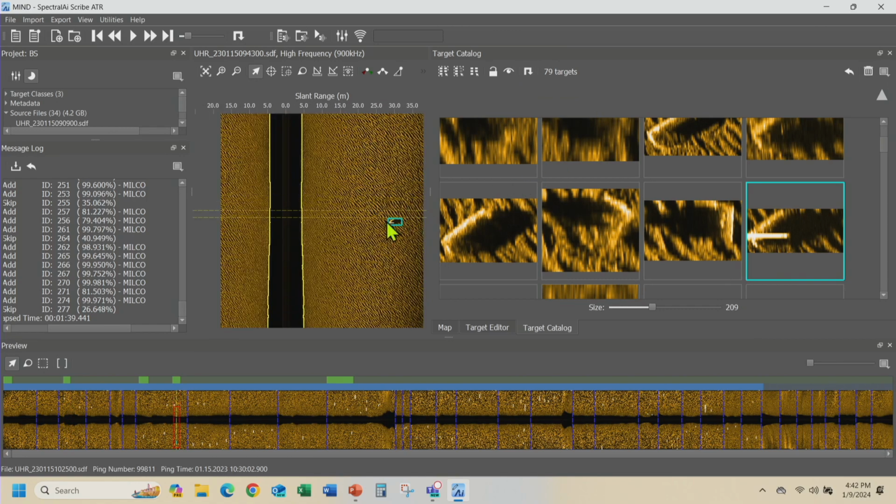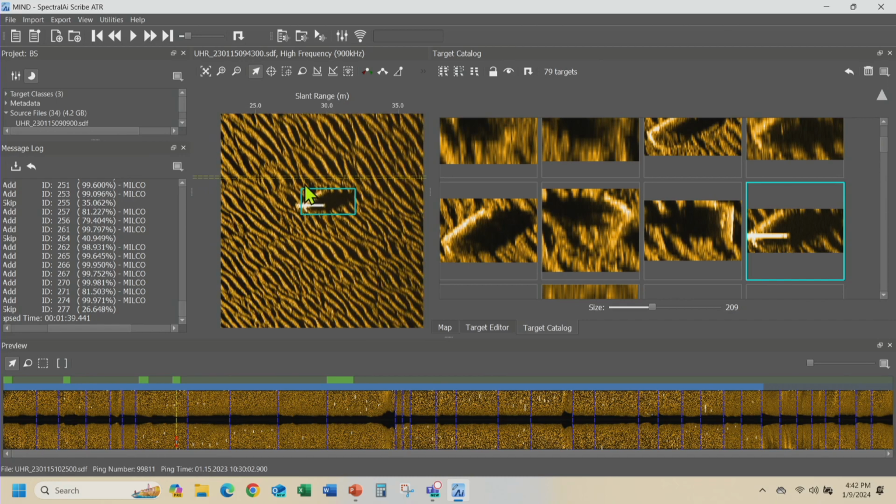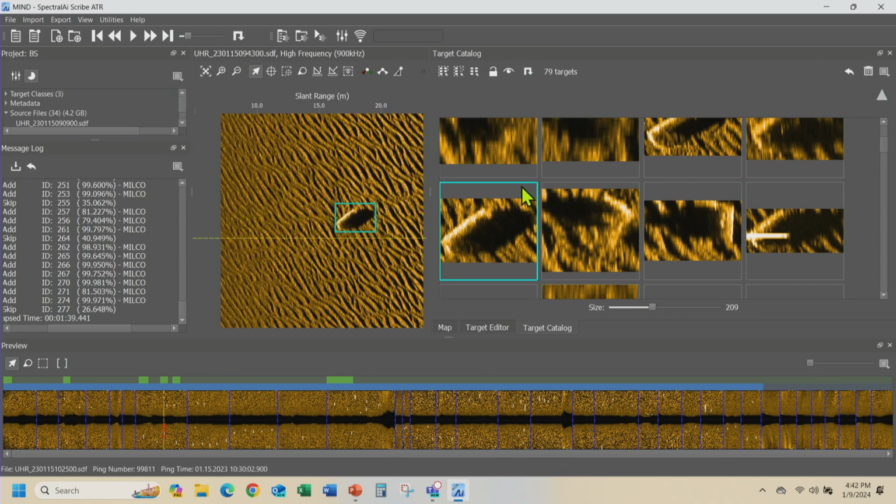So I go and look in, and I can see that even though there's been an error in the sonar data, a little telemetry hit, it has still picked up the mine behind it, which is really cool. So that's pretty interesting. It's found all of these mines, and you can automatically go through it and look at exactly where these mines are.